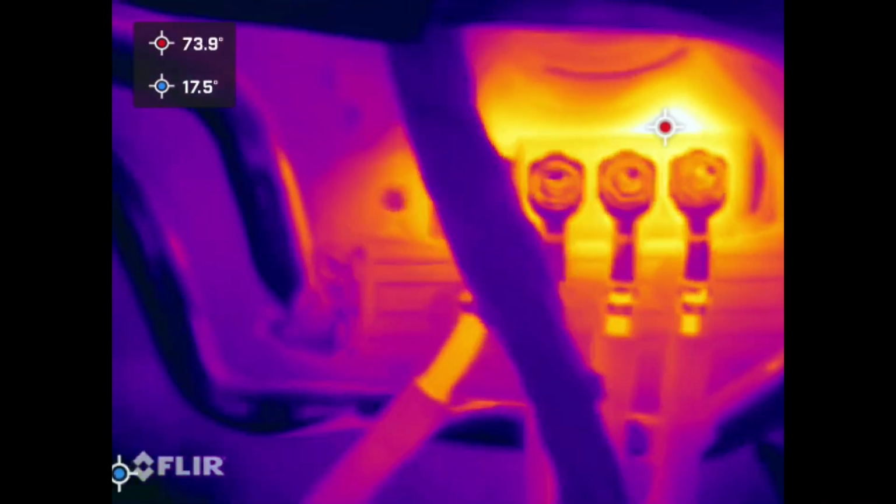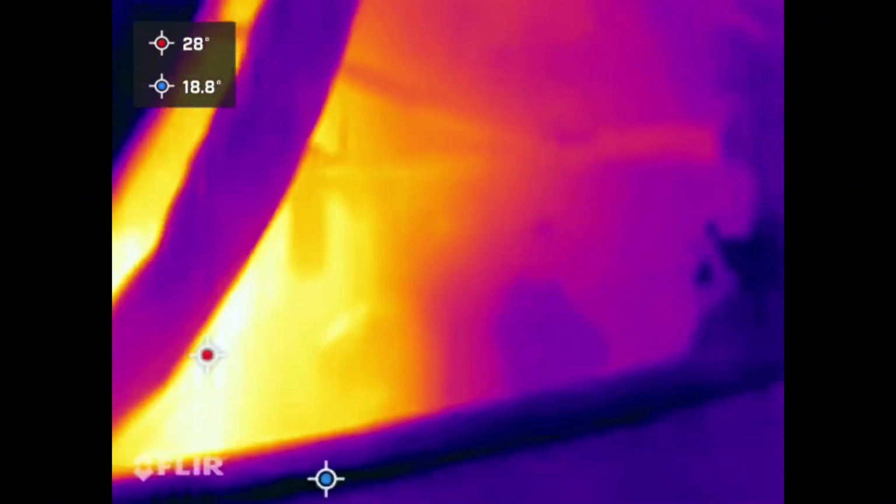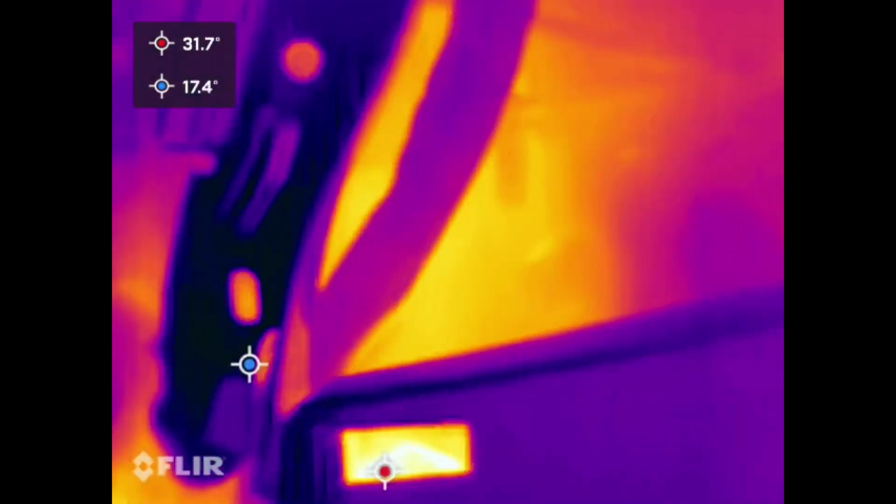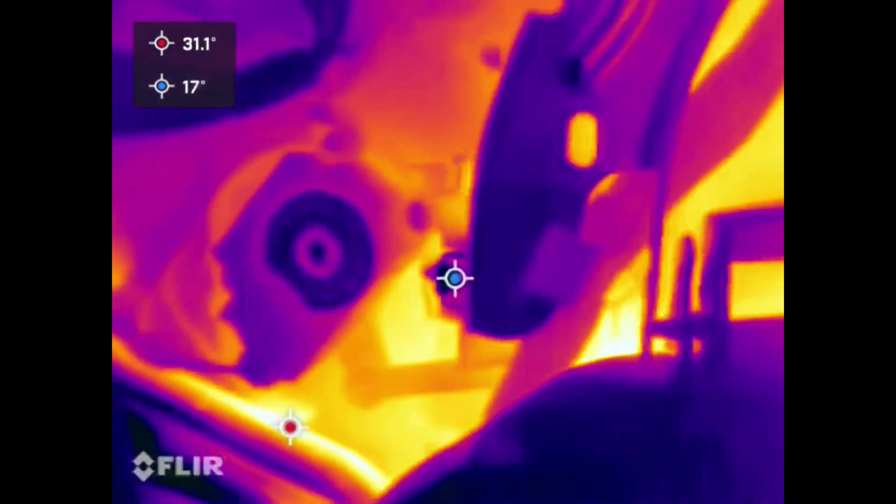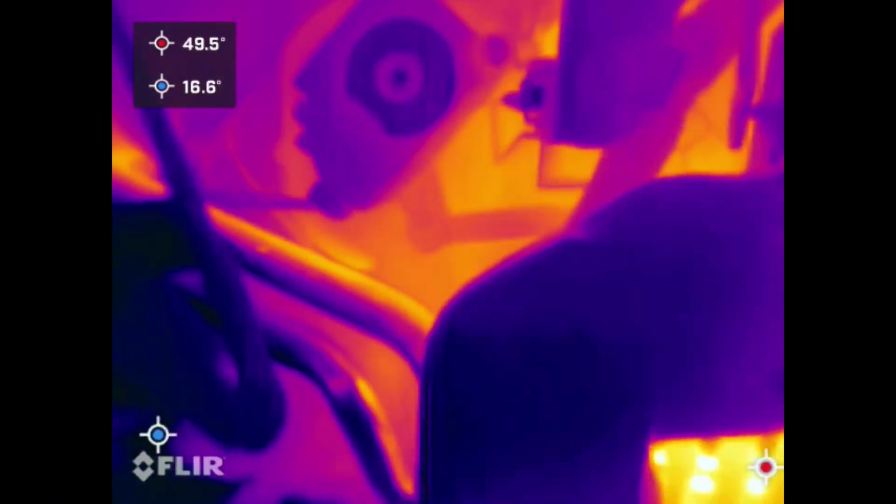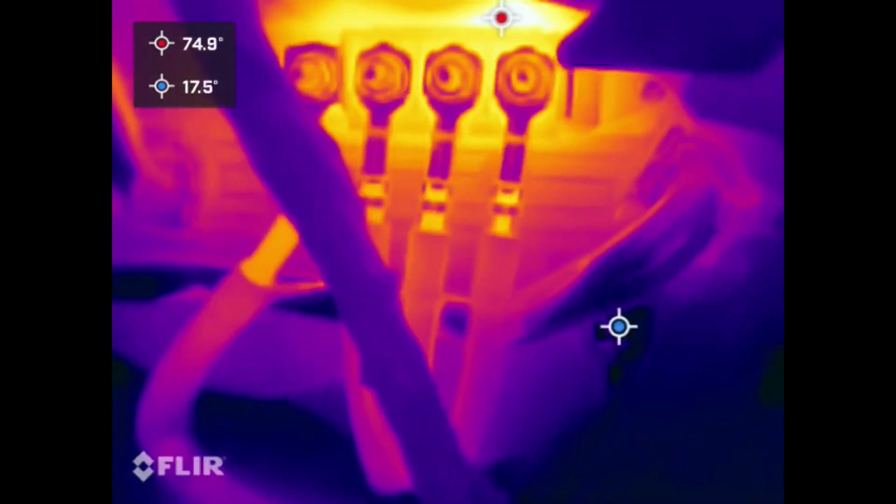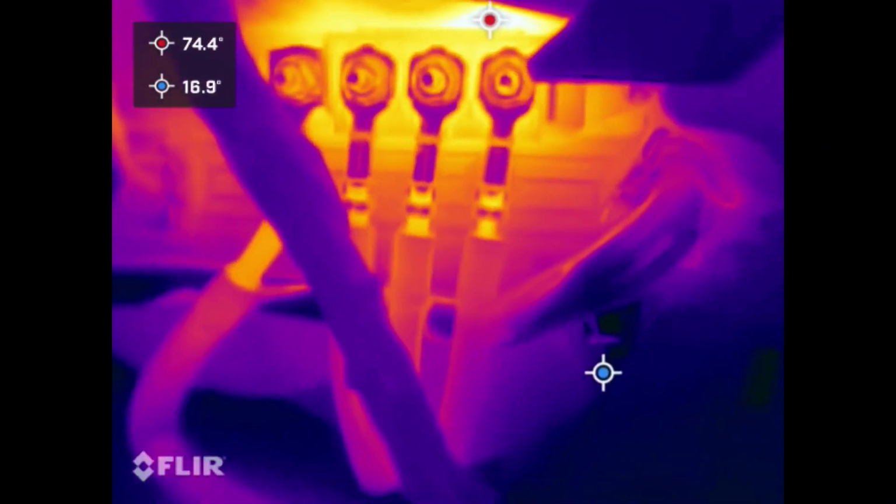So that is the source of our heat. It's also glowing up here, so something in that unit there would appear to be our problem. So let's get some things disconnected and see what we find now.